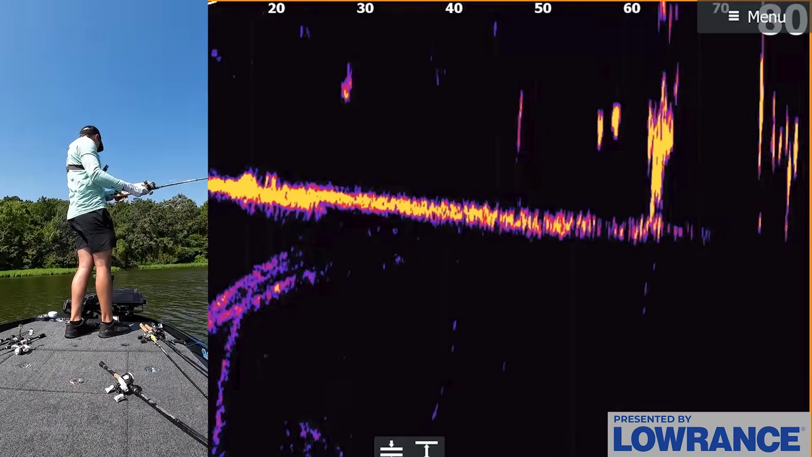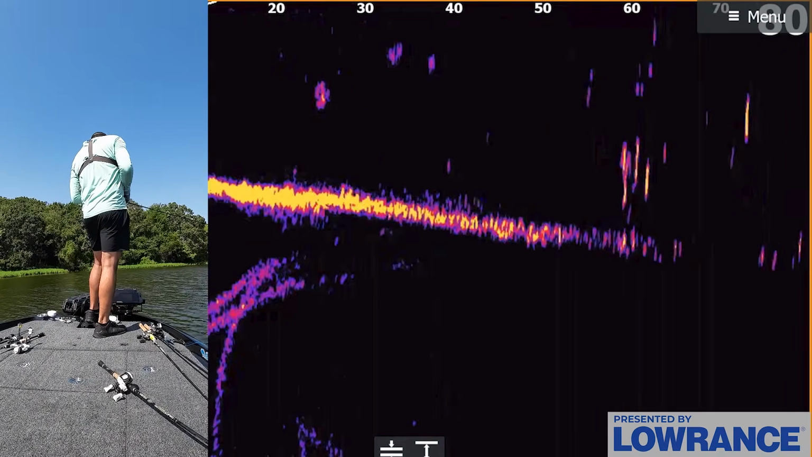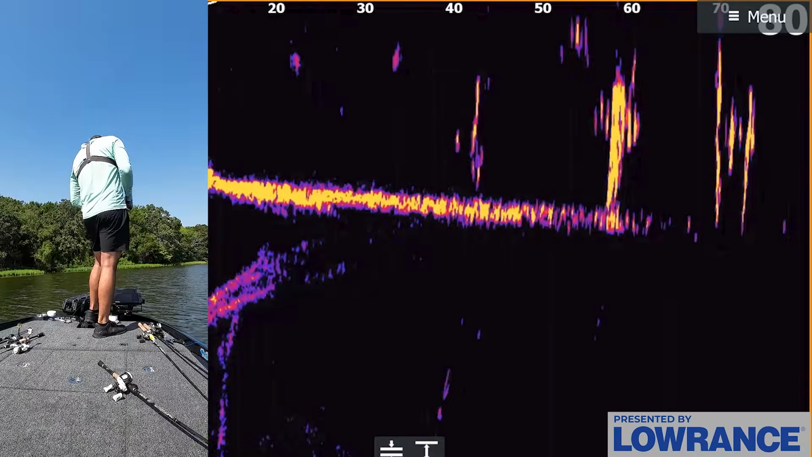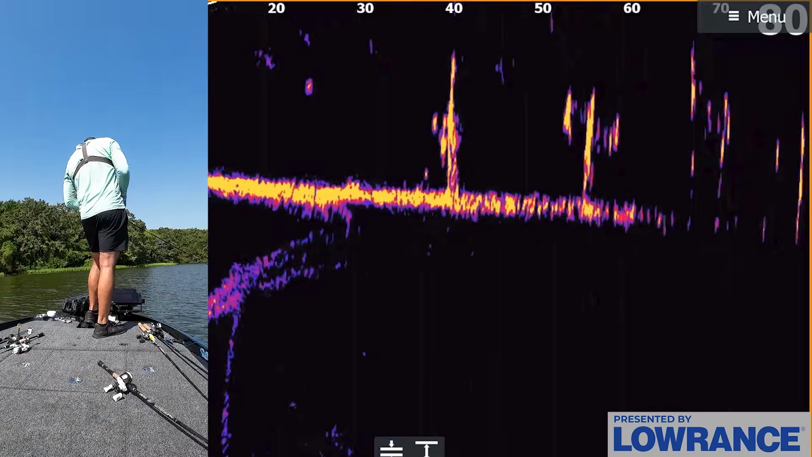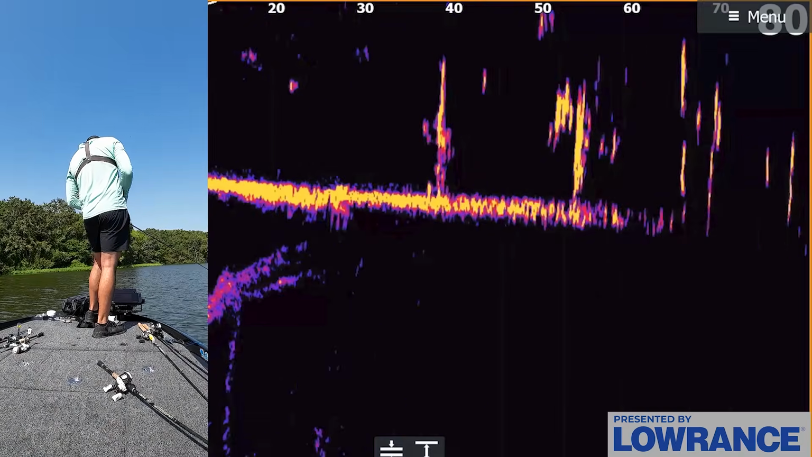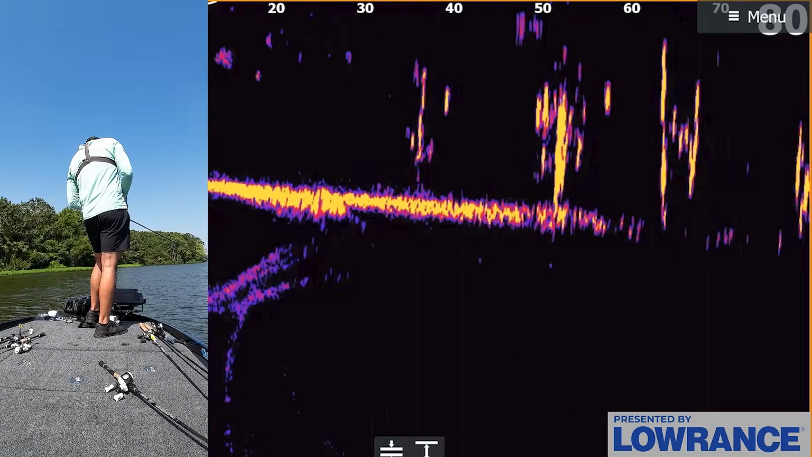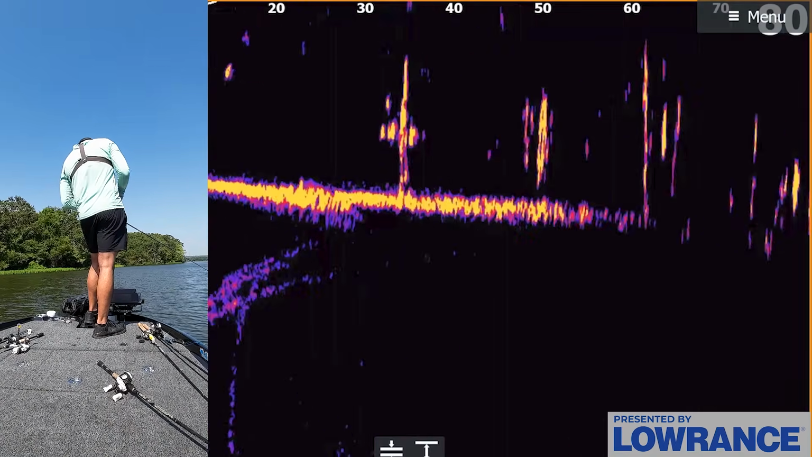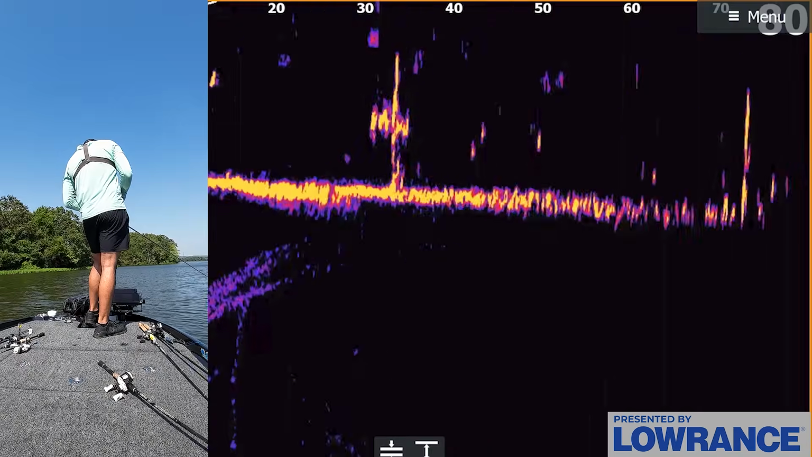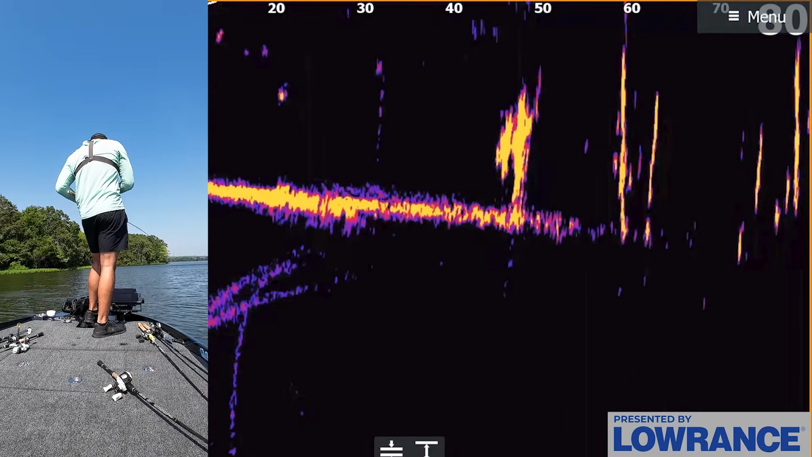So we're starting to get into some of the standing timber here, and I think there's going to be some bass setting up in this stuff. It's just going to be tricky because there's going to be a lot of trees to look through and probably a lot of non-bass species mixed in. You're going to get crappie and catfish and drum and all kinds of stuff. And I'm hoping this glide bait will kind of get the bass interested, and if a fish tries to come eat this thing, we'll know it's a bass, then maybe we can throw a worm or something to kind of fish a little bit more thoroughly.